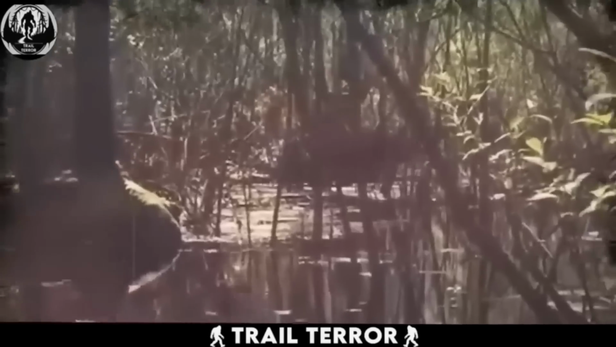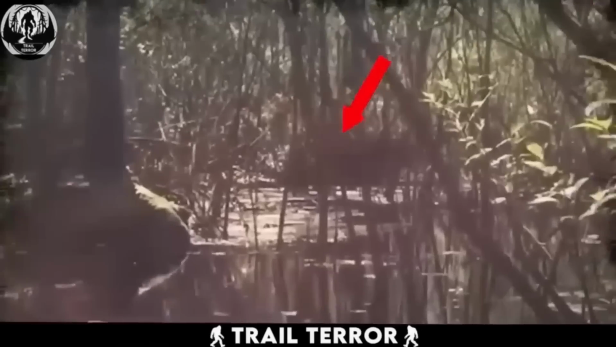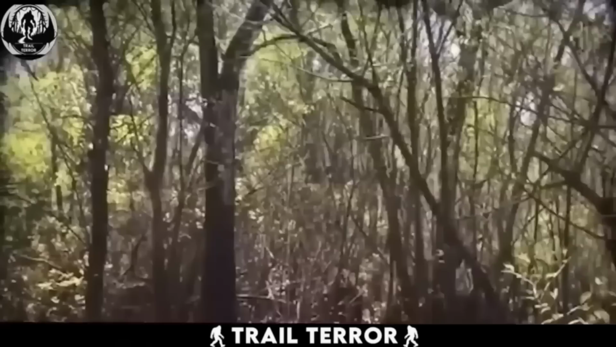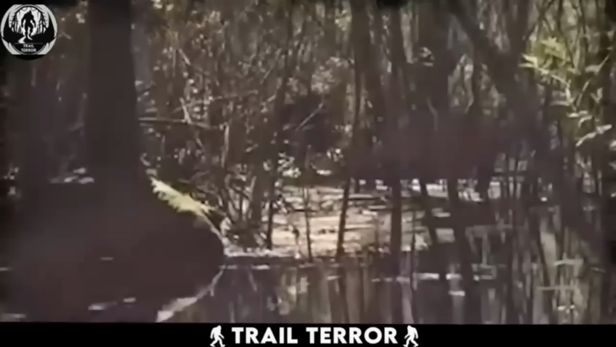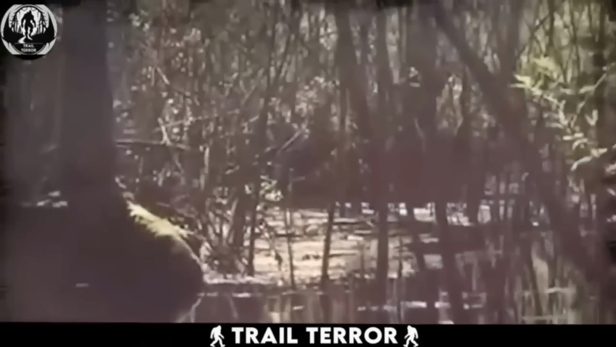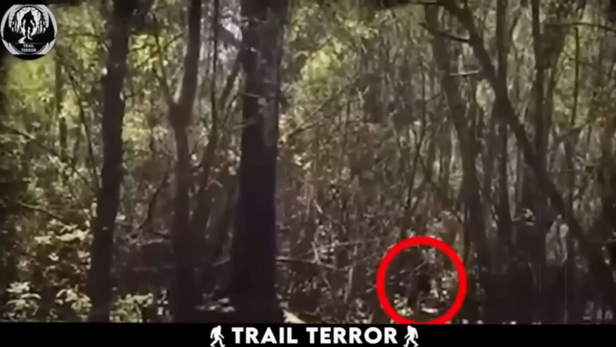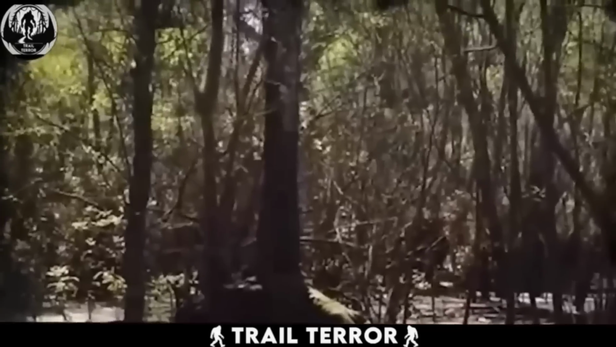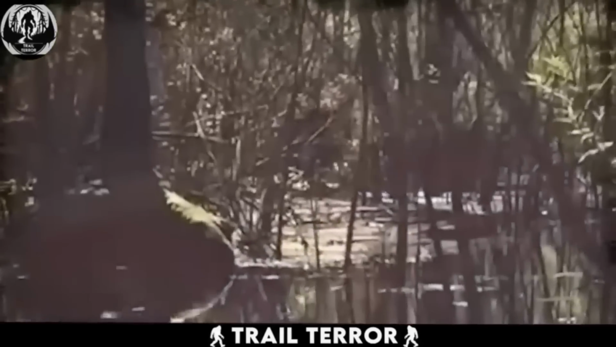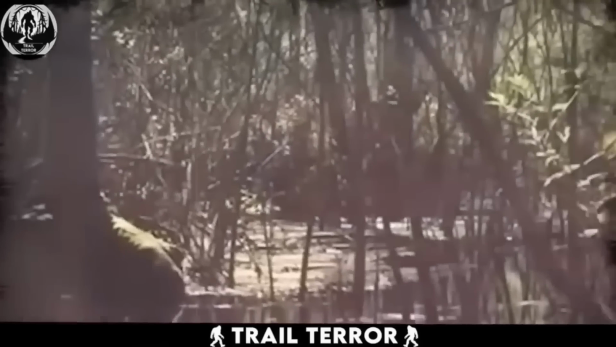In this video, which was captured by a tourist exploring the Florida swamps, something is seen moving among the distant trees. Initially, this creature appears ape-like, but upon closer inspection, it seems larger than a typical ape and walks with a human-like posture. It's covered in thick black fur. To me, this sighting resembles the skunk ape, or perhaps even the mighty Bigfoot. What are your thoughts on this encounter?